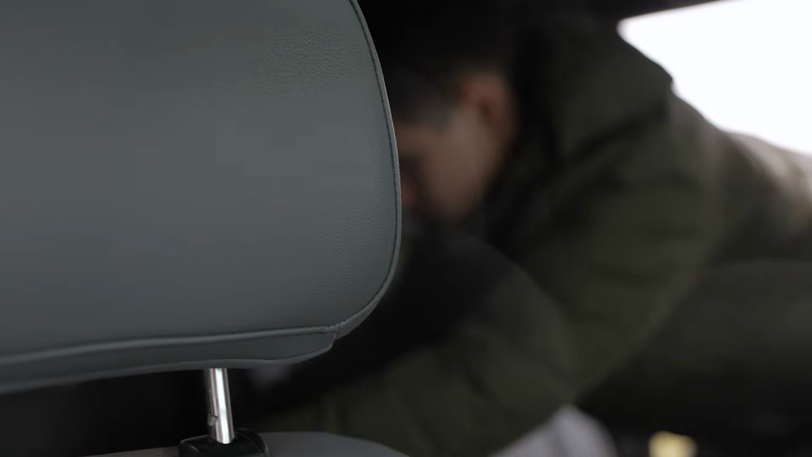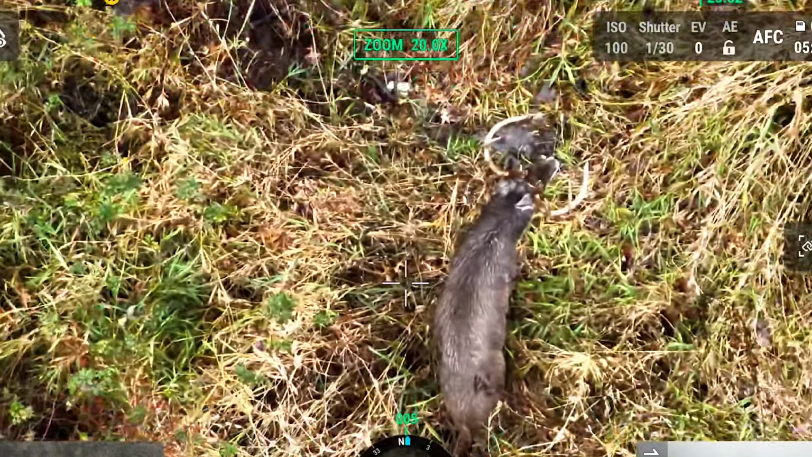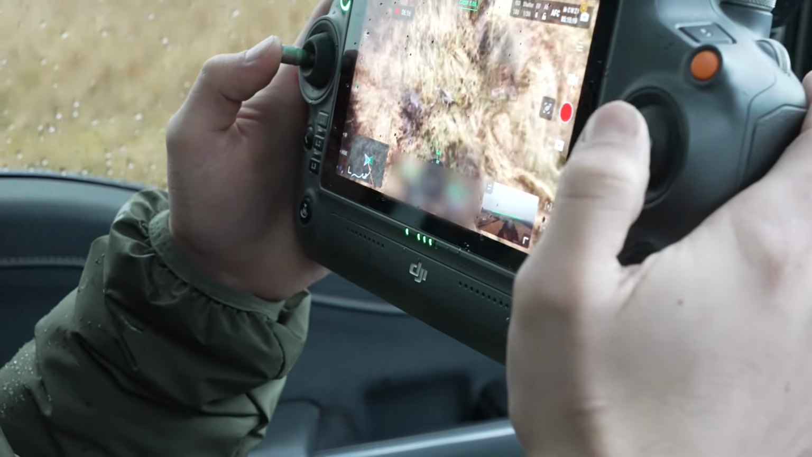Logan's first recovery on drone deer recovery. Let's go. I hardly believed it. I thought my camera wasn't working. I clicked the mode to switch over, and yeah, it is insane. So much easier and exciting.